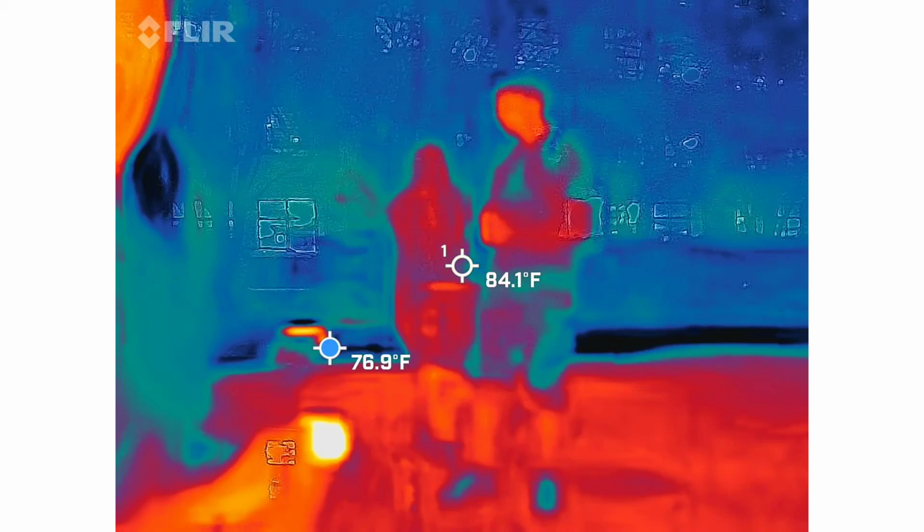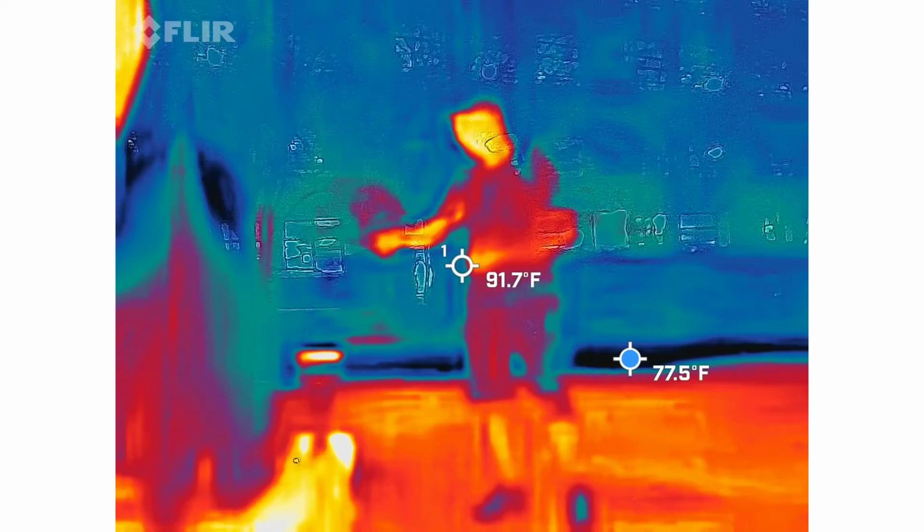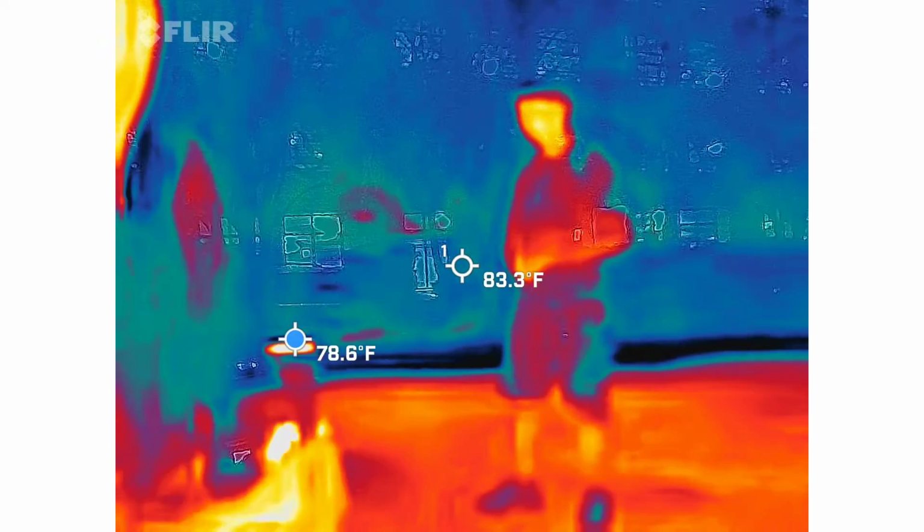Okay? Bug? It's a bug or probably a little cattail sticking out of there. No, you're good. I thought you were charging me. I'm like, what'd I do?